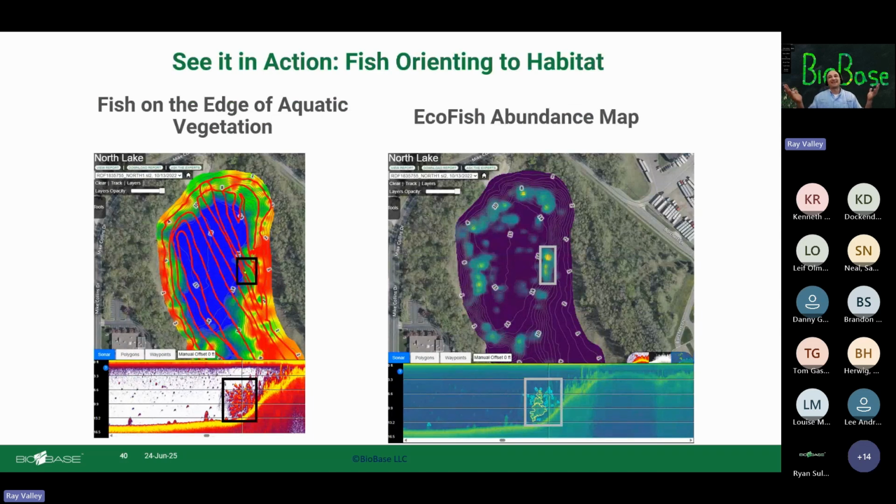Fish and aquatic plants. This is kind of one of my soft spots as well. With anglers, you often see fish on the edge of vegetation beds. And this does a great job of showing exactly where those fish are. So here is your heat map. And then look at how well these fish just line up with the edge of that vegetation.